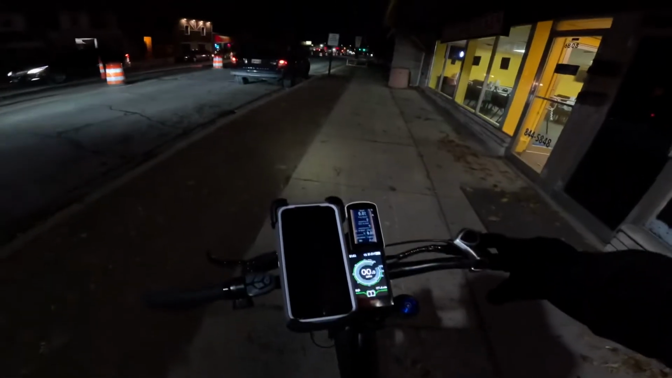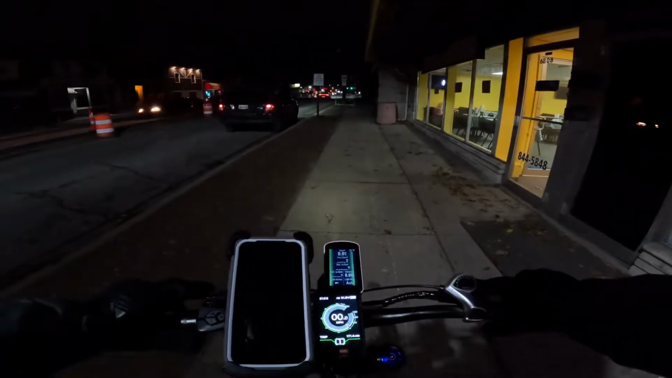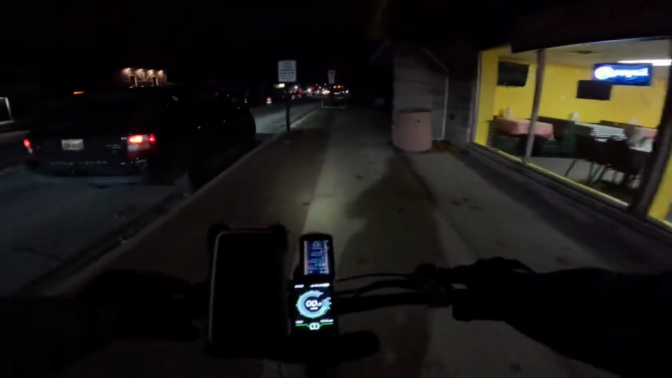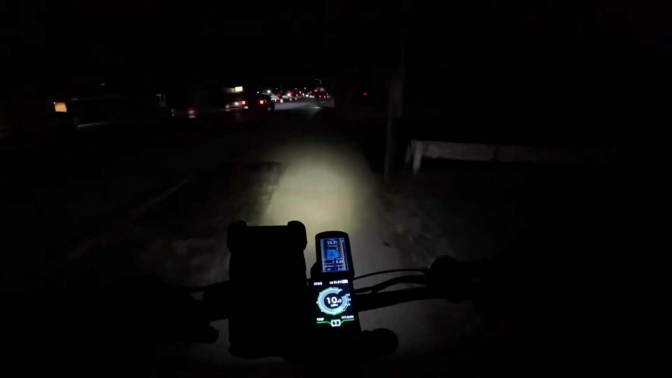So we're going to go on our night commute on this Bafang Ultra bike. So let's go ahead and do it. There's actually an Aostirmotor S17 that has a Bafang Ultra motor on it. We're going to take the sidewalk this time around.